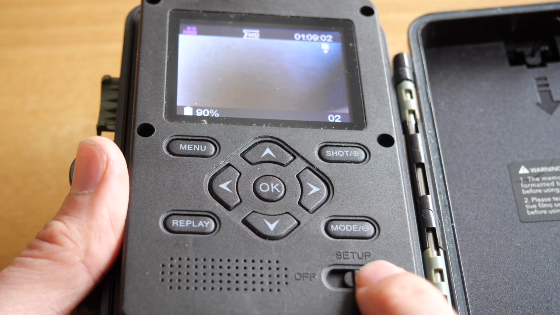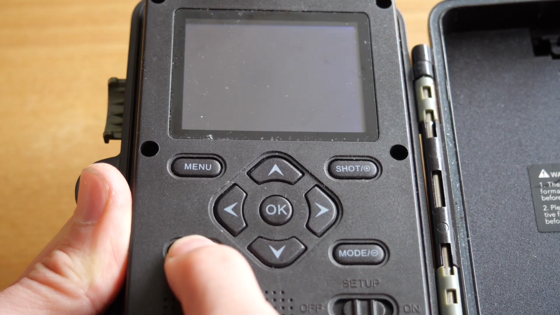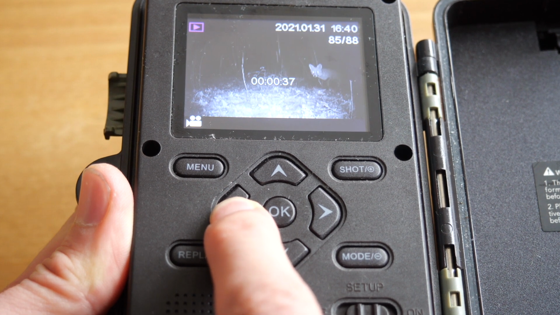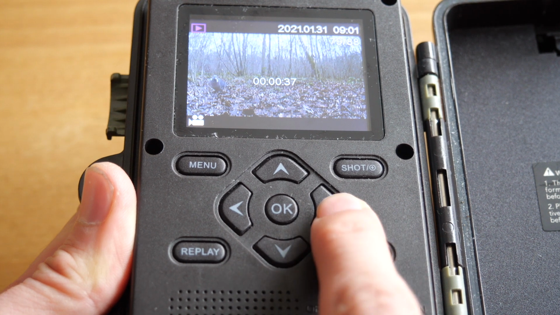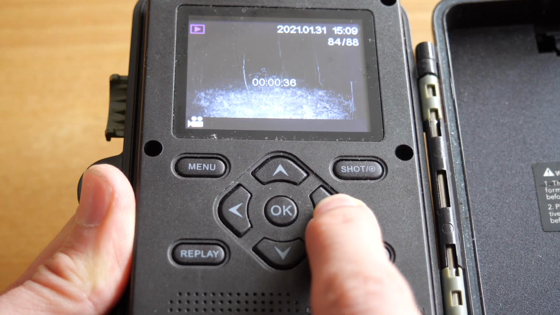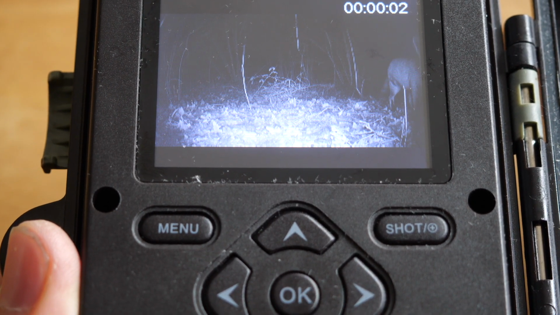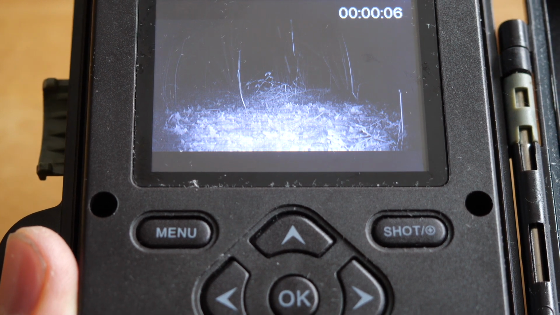But if you want to set up the settings, then you go to setup. So let's say you've already recorded, you press replay and this will show you the shots that you've already done. If you look in the top right corner, it will tell you how many shots have been triggered. In this case 88, so I know there's quite a few shots of wildlife on there, and you can use the arrows to scroll through, nice and easy. When you've picked a shot that you want to look at, you press OK and it will play it, and you can press OK again to pause it.